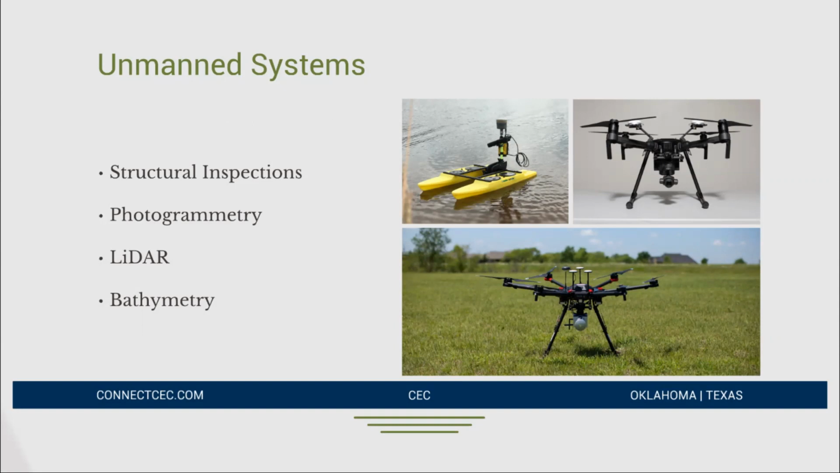But you can do a lot more than that. So we run a pretty decent UAS program here at CEC, and what we're discovering is a lot of people want to use drones on their projects because it's the new sexy technology, right? Everybody wants to say they used a drone on their project.